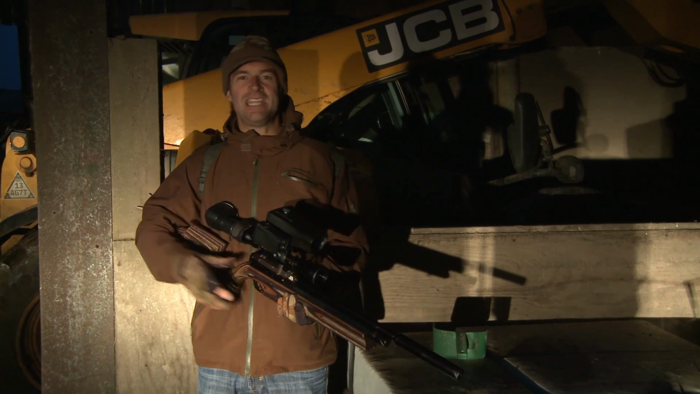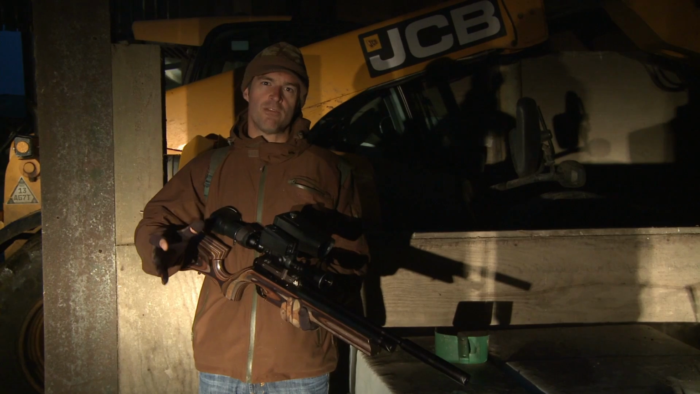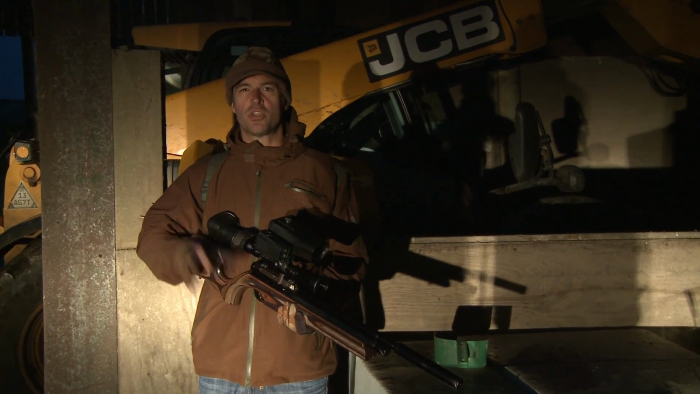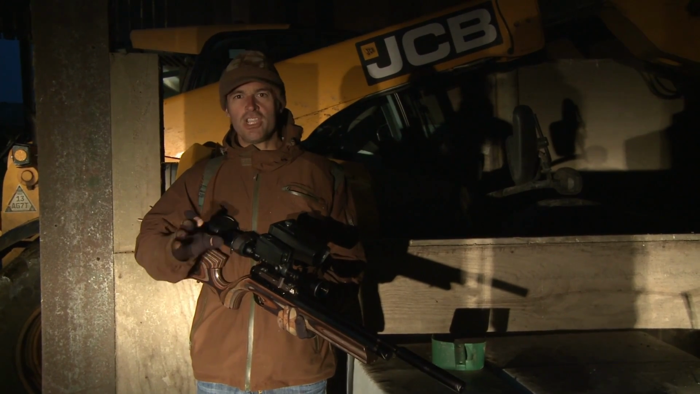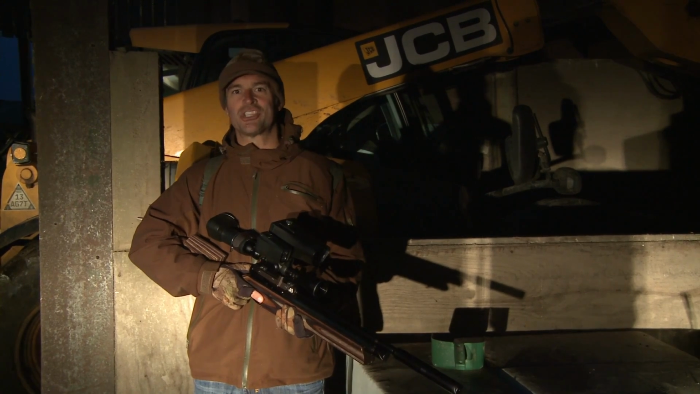We're out on the farm this evening to try for some rats. Now we've picked a wet night, so we're going to be confined to the buildings, and it is still fairly early season, so I'm not expecting to see lots and lots. However, there are usually a few rats on this farm, so I'm confident that we should get a few shots.